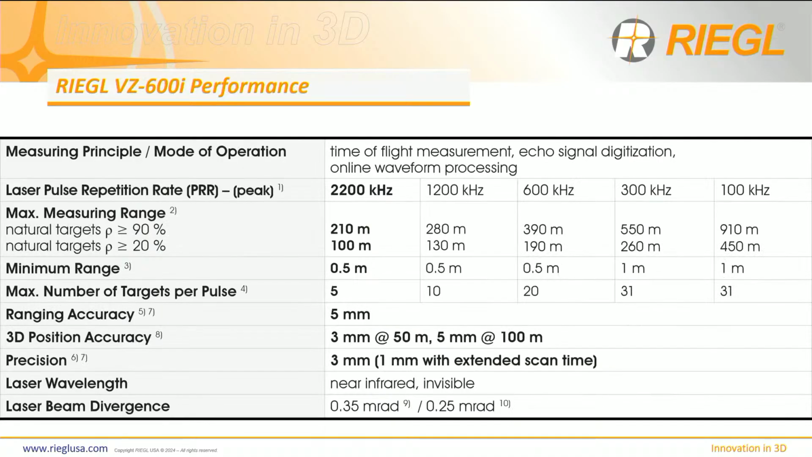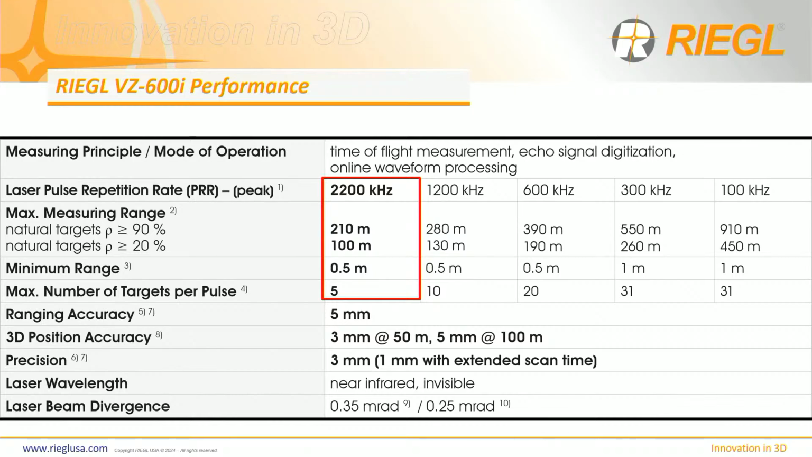Yeah. So here's the performance of the laser scanner. All of our terrestrial laser scanners have something called dynamic ranging, right? So Riegl uses time-of-flight technology to capture data in space. So it's all timing at this point, using the speed of light. So whether you want to scan indoor or outdoor, it doesn't matter. The user has the capability to select different pulse repetition rates, right?